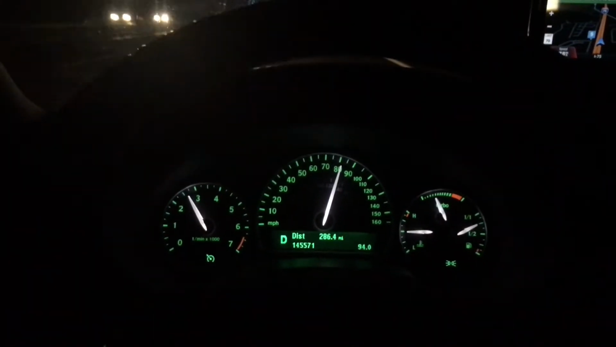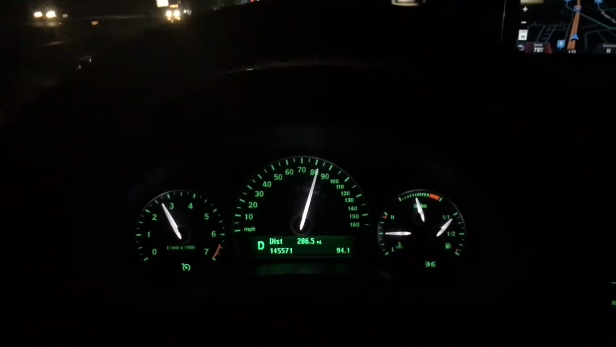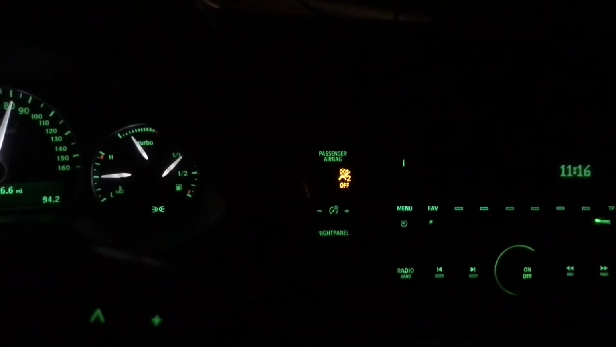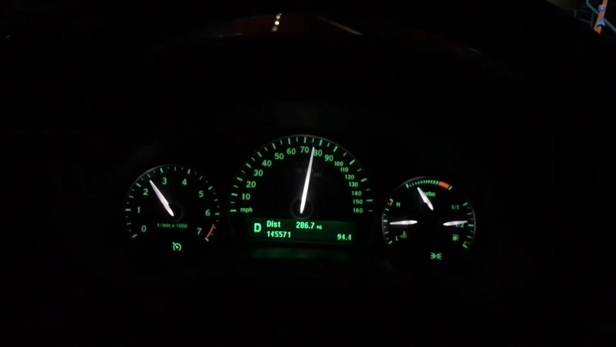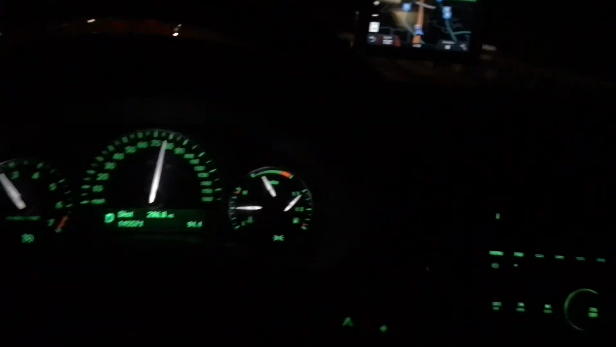So, I press the night panel button and everything comes to life. Pretty cool stuff, man. There it is, night panel. Press that, everything goes dim. Now that's pretty cool. I like that.